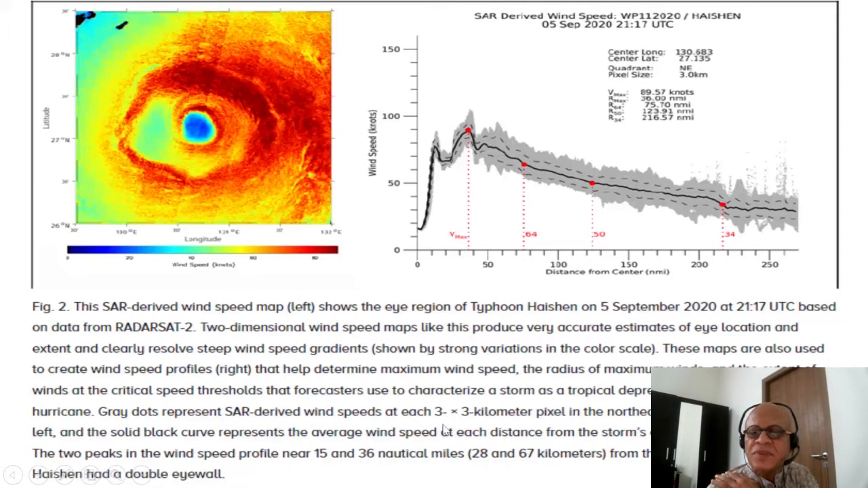In the northeastern quadrant of the map at the left, the solid black curve represents the average wind speeds at each distance from the storm center in nautical miles. So here's the distance in nautical miles, and these are wind speeds in knots. We use different units, we have to get used to them.